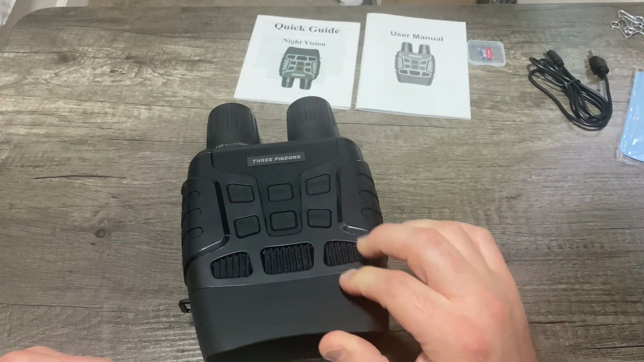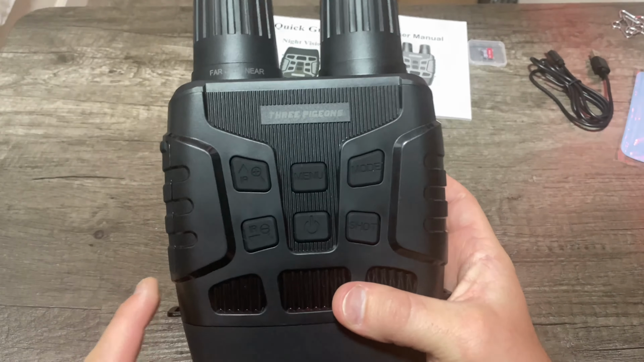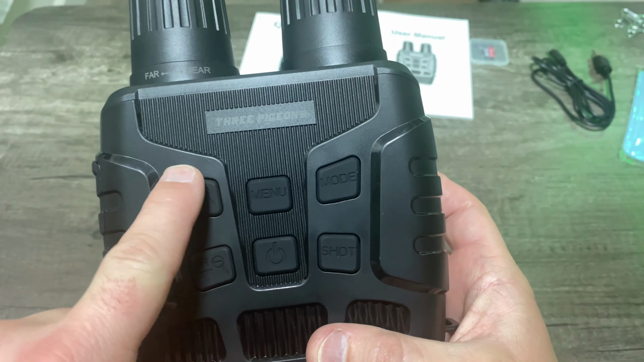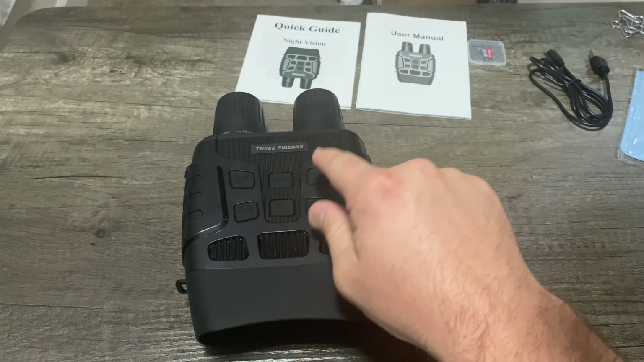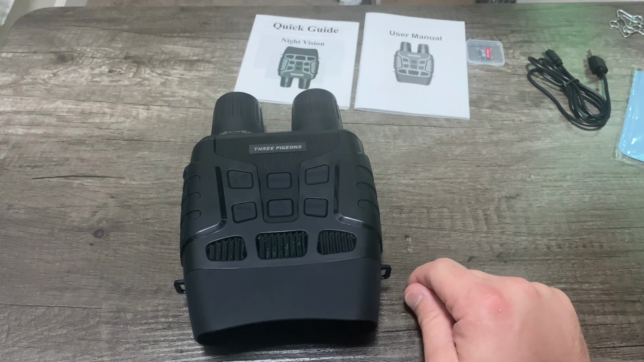This thing does have a 4x zoom, and that zoom is via the plus and minus right here, the IR button. So we'll go into how you function. Some of these buttons are multi-function. I'll walk you through that here in a second.